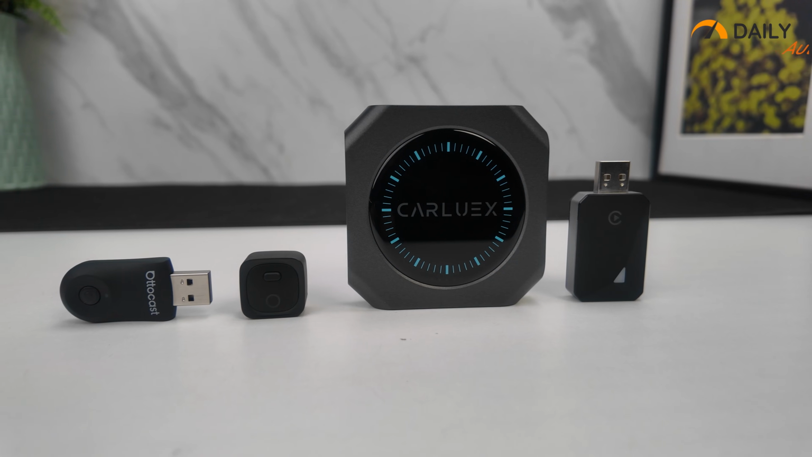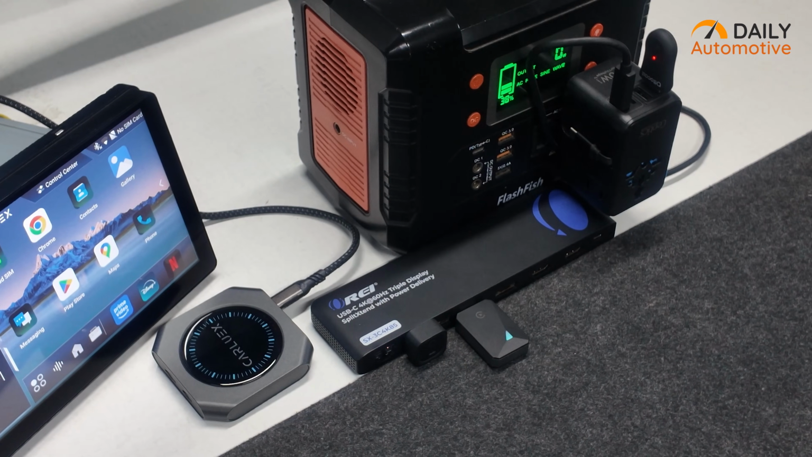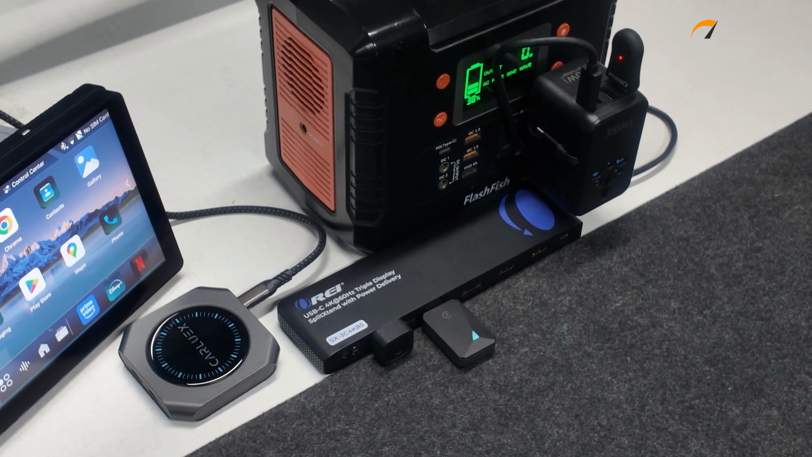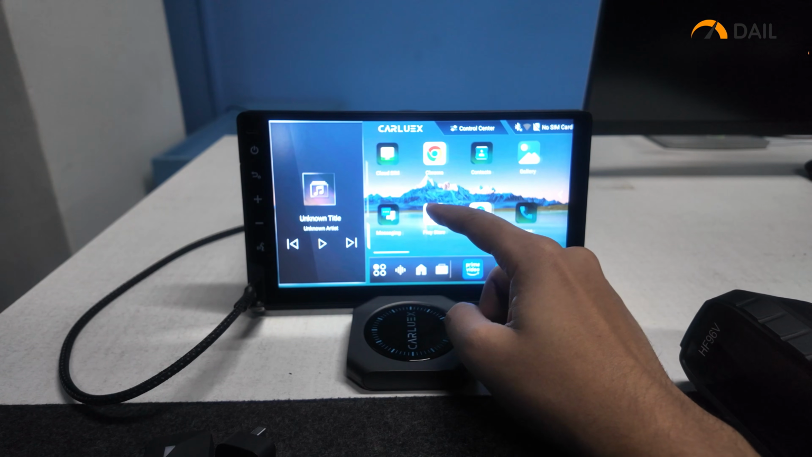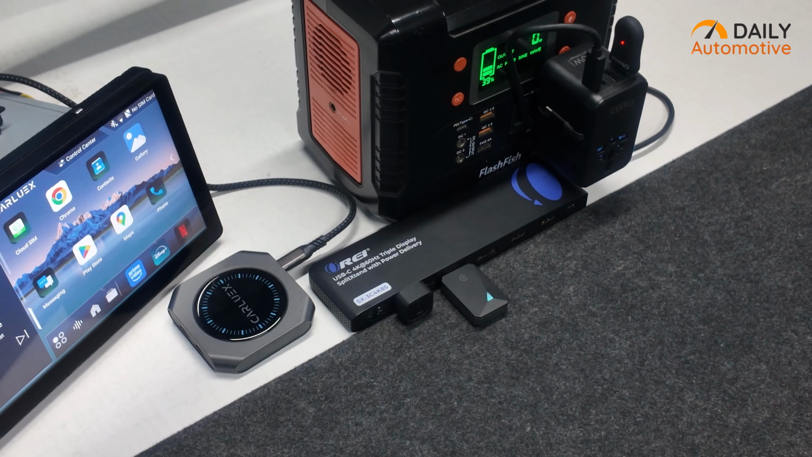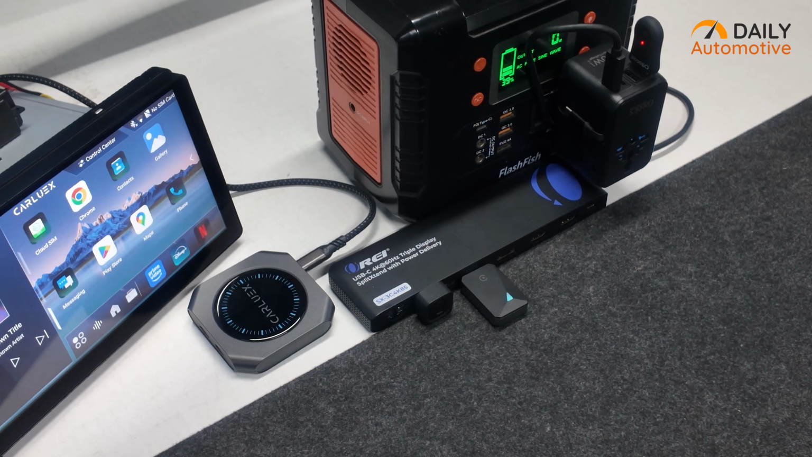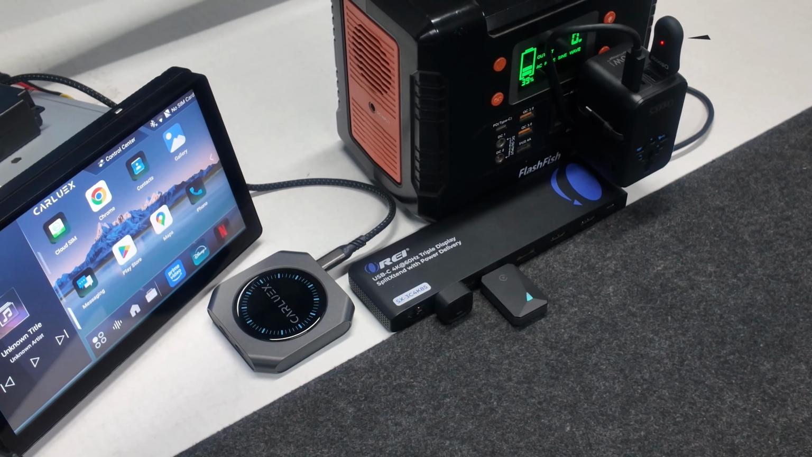All 4 adapters were updated to their latest firmware before testing. We ran them outside of the car, in a controlled environment, plugged into a powered hub, so each unit was getting consistent power. Given the time of year and the fact that we're not dealing with extreme cabin heat right now, this isn't meant to simulate worst-case summer conditions. Instead, it gives us a more neutral baseline to compare how these adapters behave relative to each other.